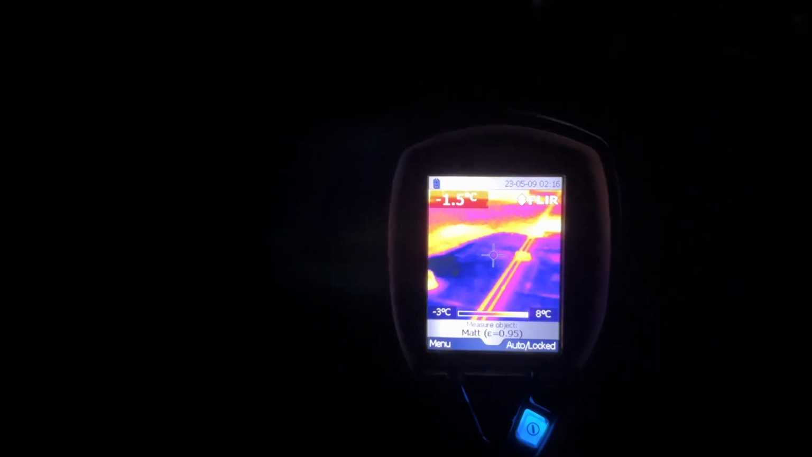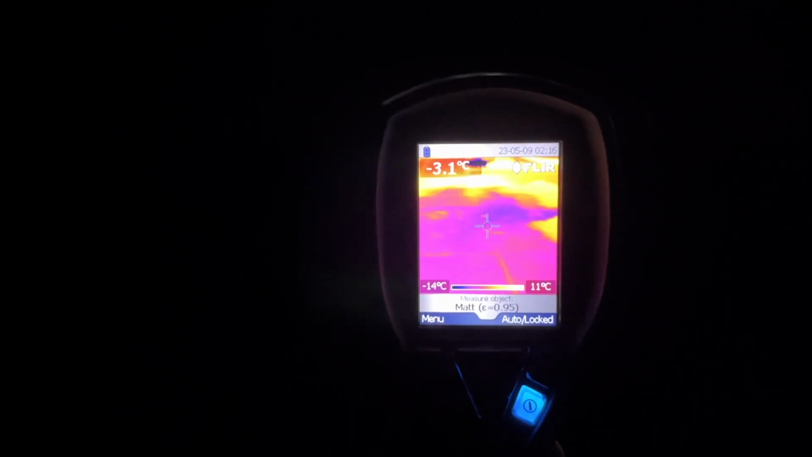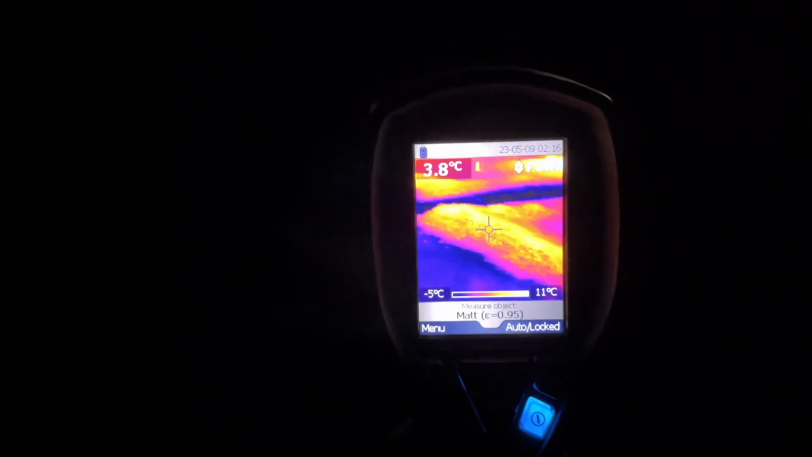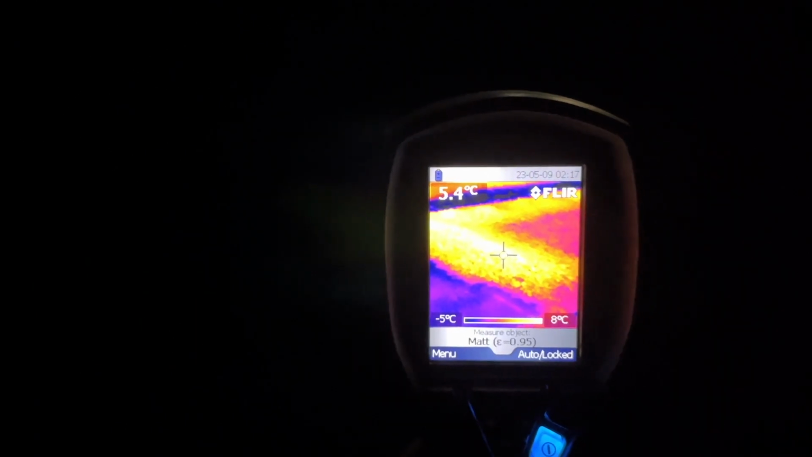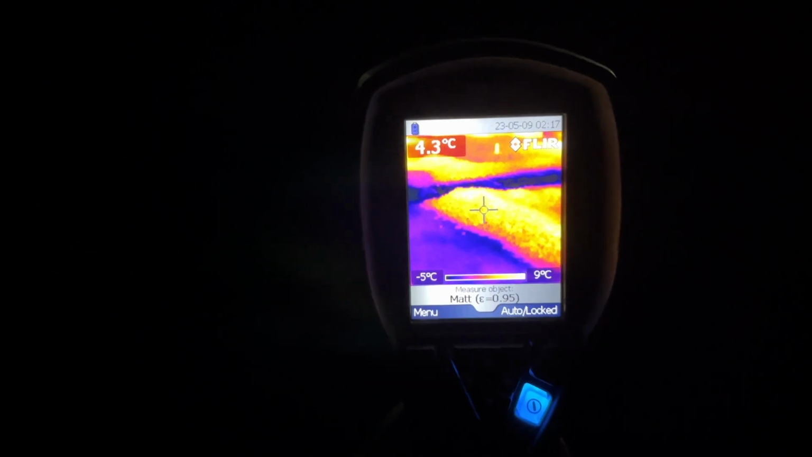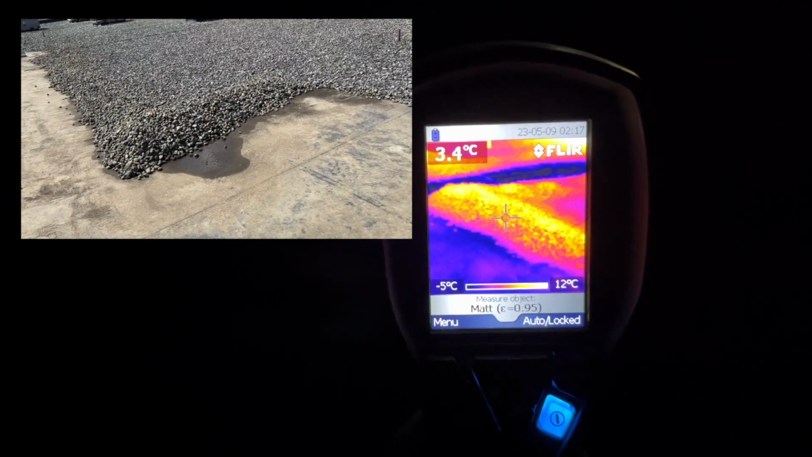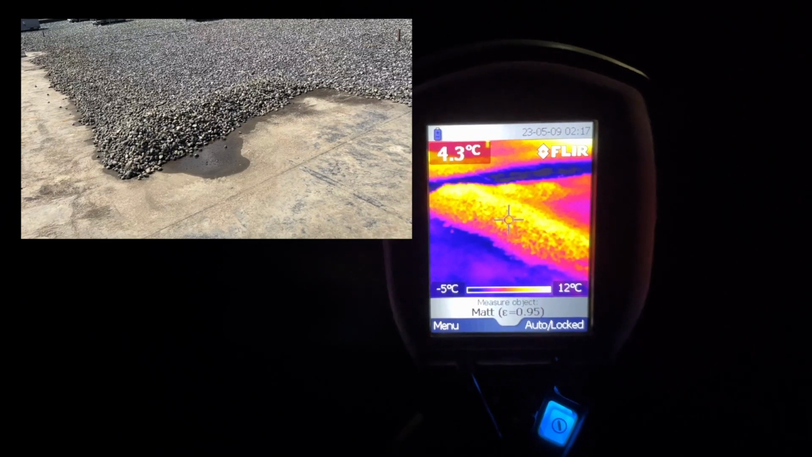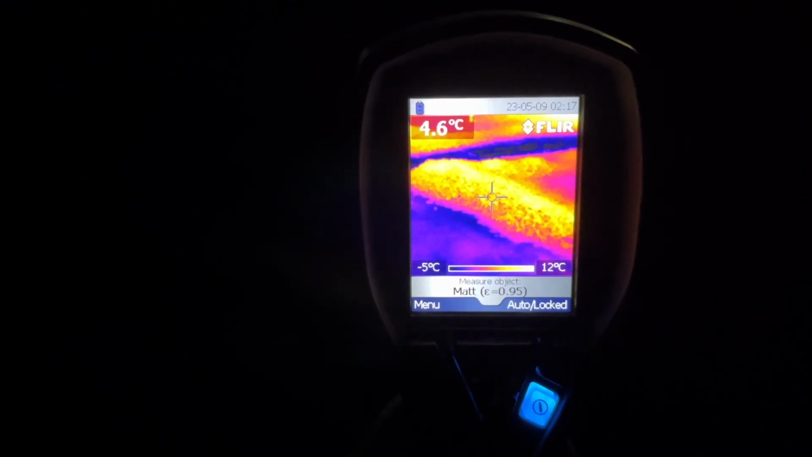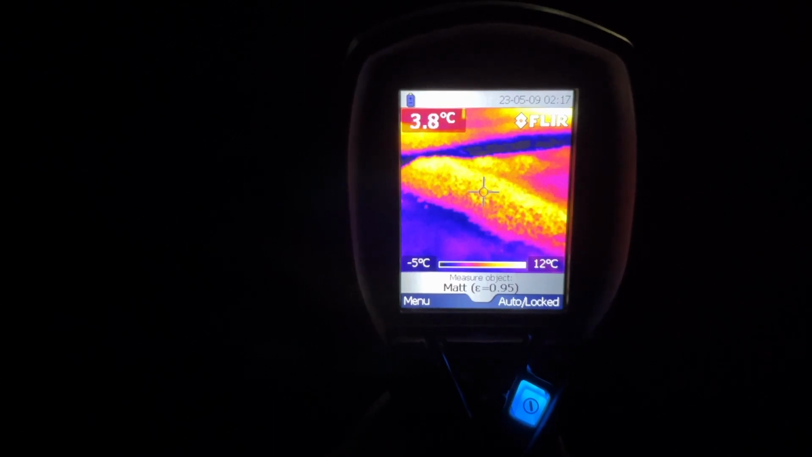So this might actually prove to be a little bit more difficult because of the variables involved. What you are seeing here, this pile of glowiness right there, that's the ballast, or the rocks that are piled up, and they're showing much warmer because they're a pile of rocks and they're holding the heat in from earlier today, even though the sun went down 7 hours ago.